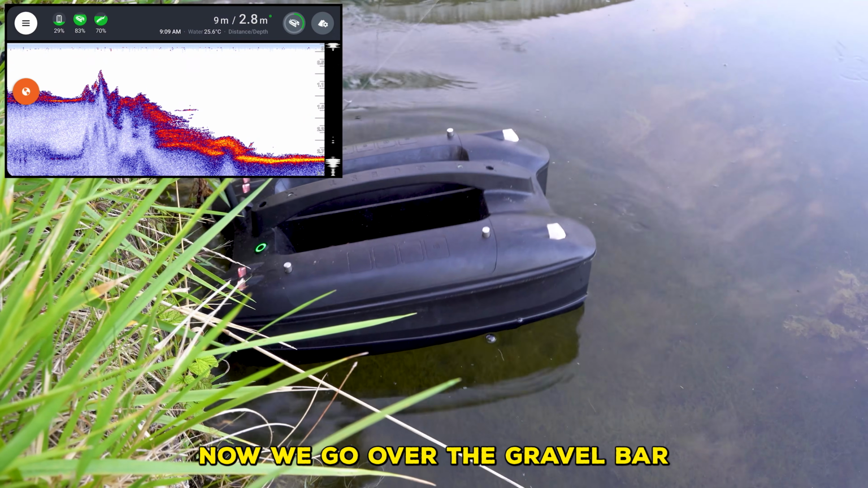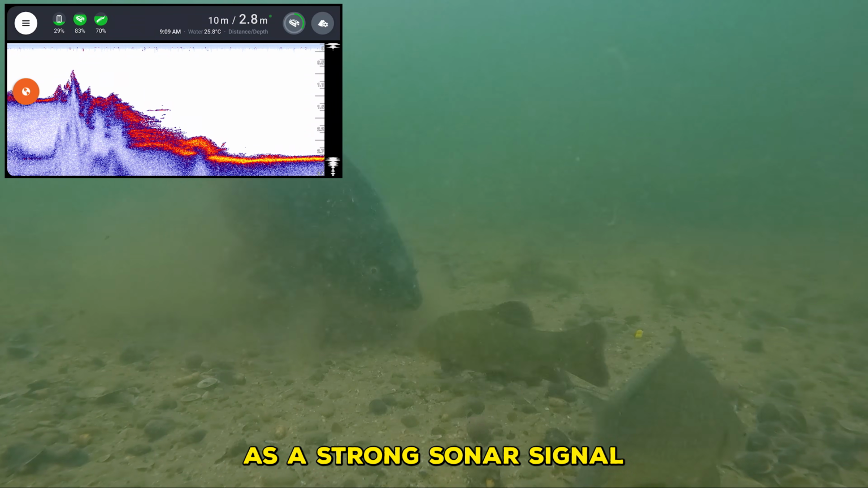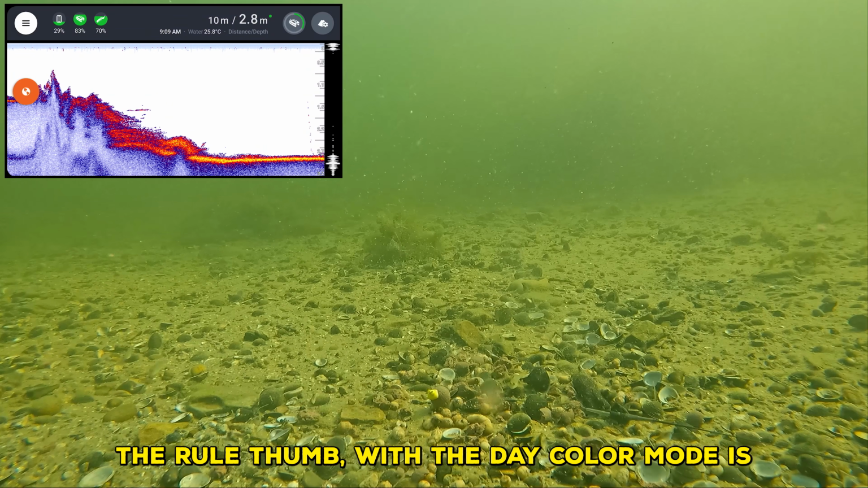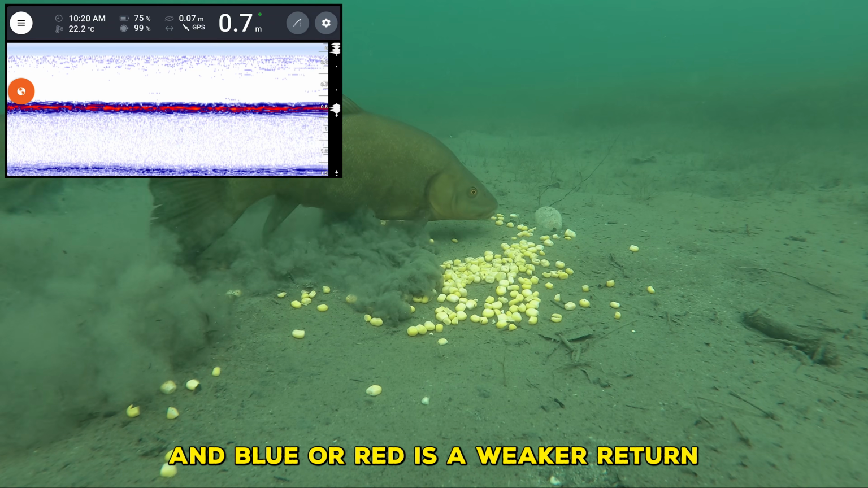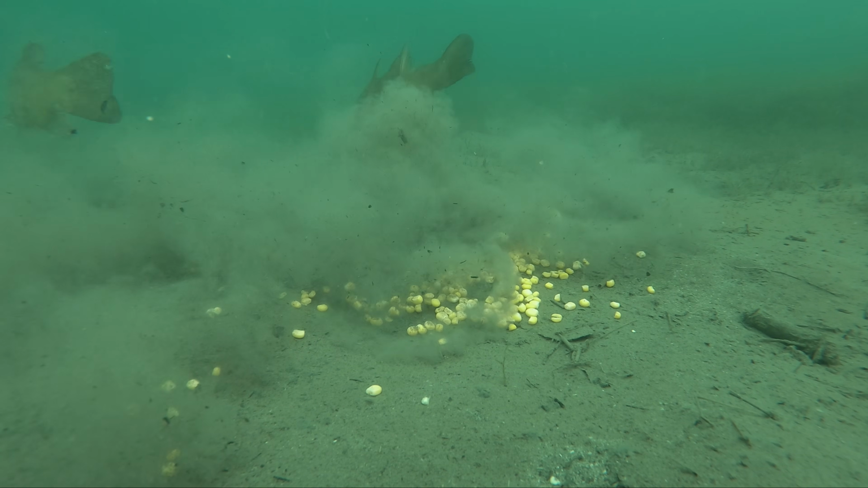Now we go over a gravel bar. The hard bottom reflects as a strong sonar signal. So the bottom appears as a thick, solid, brightly colored line. The rule of thumb with the day color mode is yellow or orange is a strong return, which means a hard bottom, and blue or red is a weaker return, so a softer bottom.